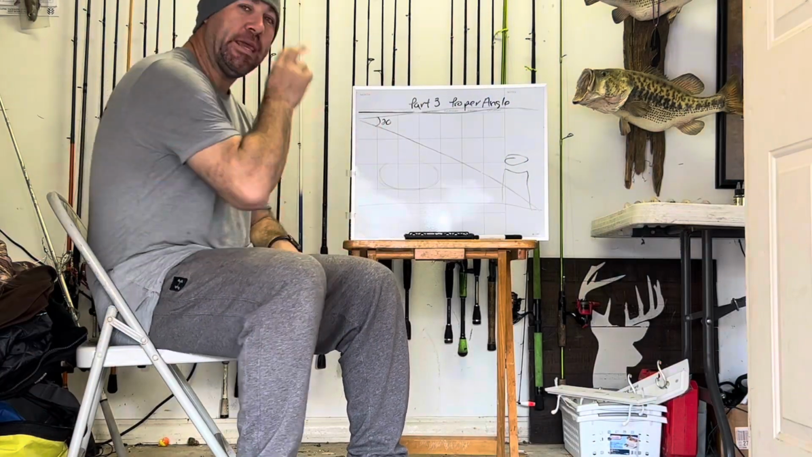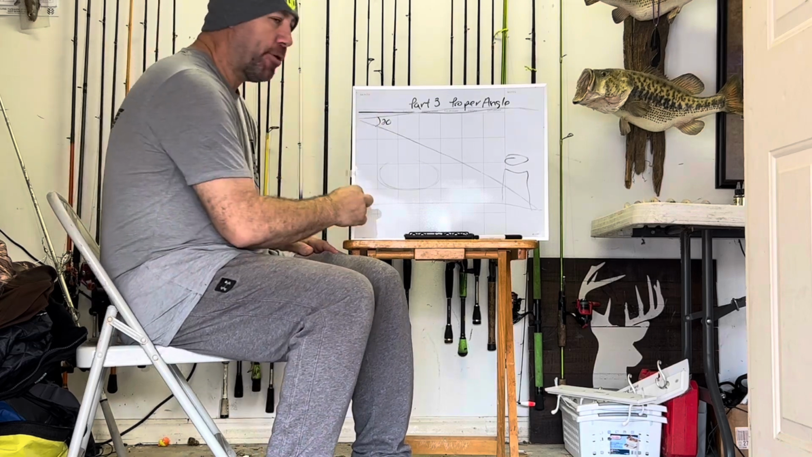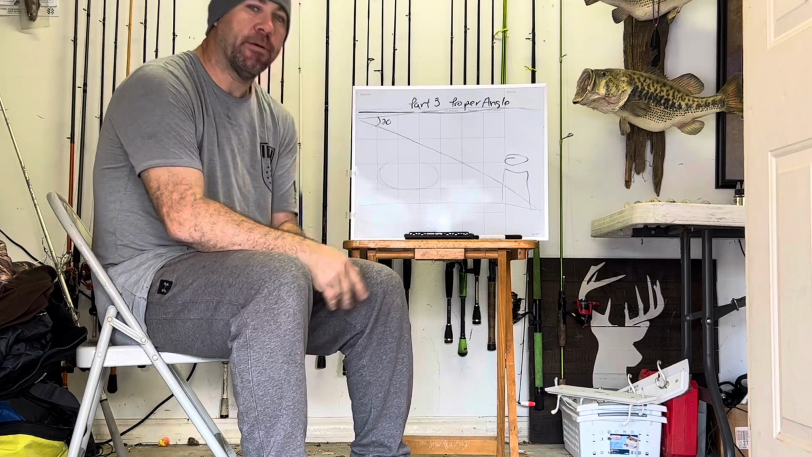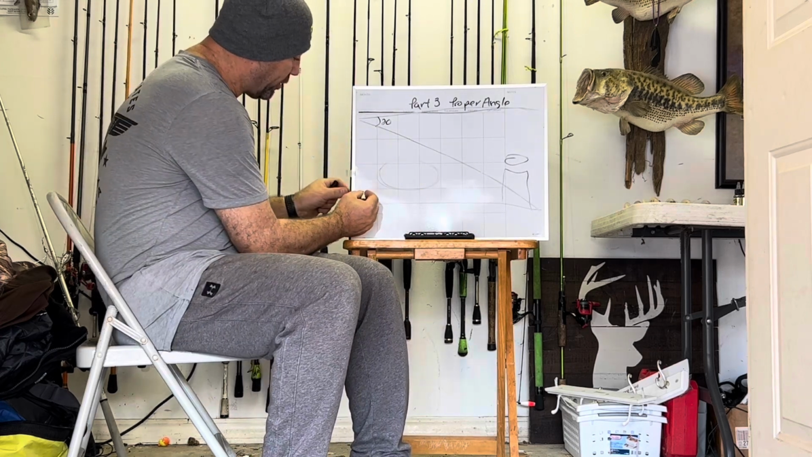Hey guys, welcome back. Part 3, now we're going to discuss the proper angle. We've discussed the improper angles, Garmin's height. We've discussed too low. What we're discussing now is what I believe to be the optimum angle for perspective mode. Perspective mode, like we've talked about before, is primarily for shallow water.